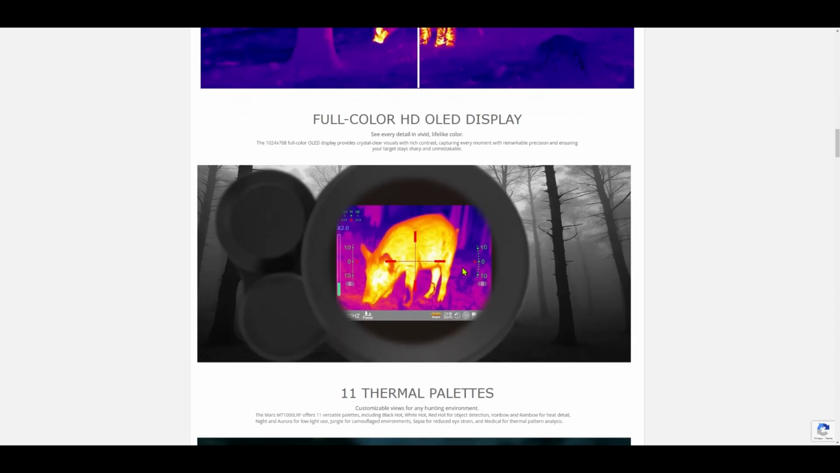This has a full color HD OLED display. It's very high quality. It's hard for me to portray how high quality it is looking at it through your naked eye through the optic, because I have to take the video from the optic, which compresses it, goes into video editor, compresses it, put in YouTube, compresses it, and it loses quality throughout those steps. But looking through the optic, I can tell you it is way more crisp than what the videos show.